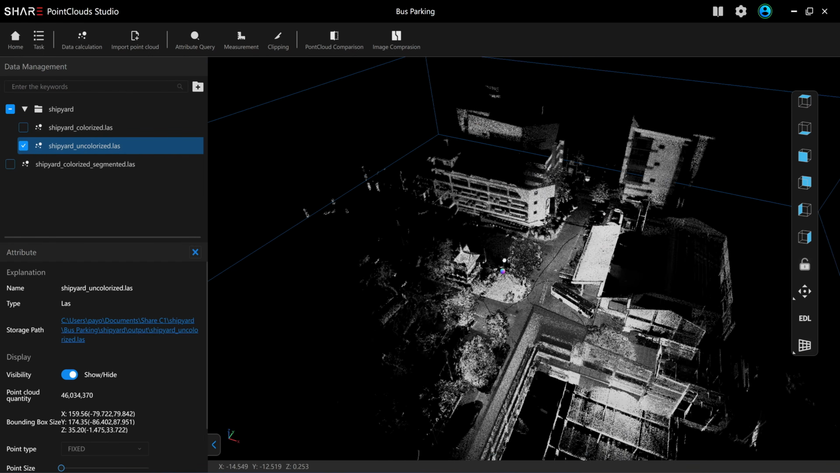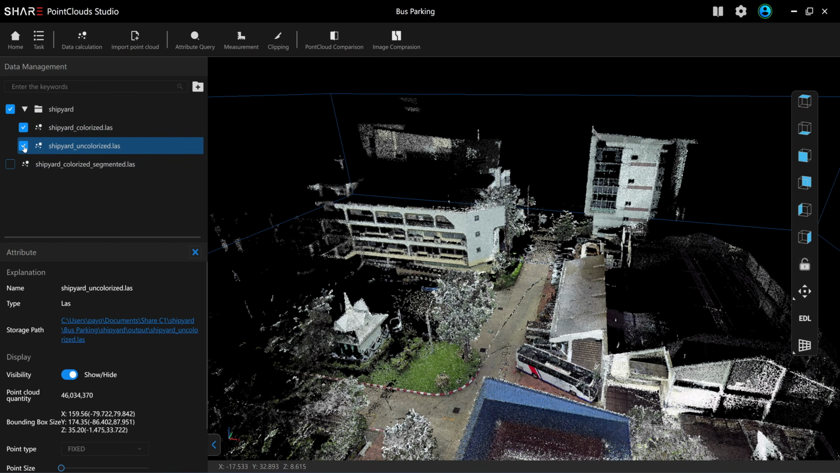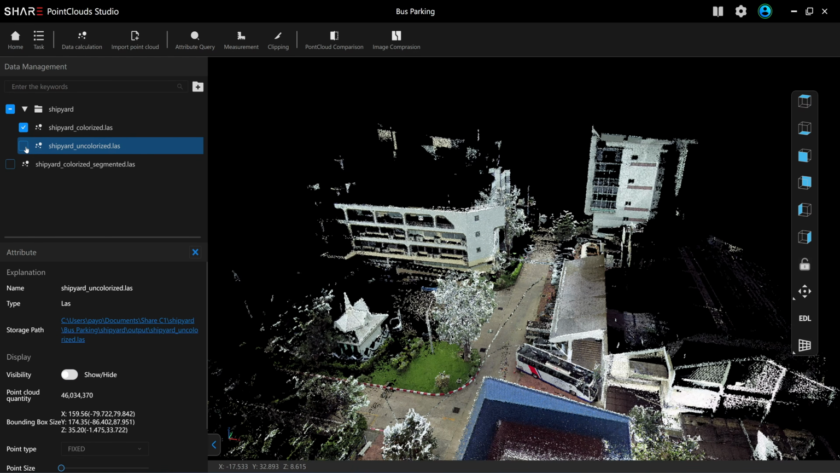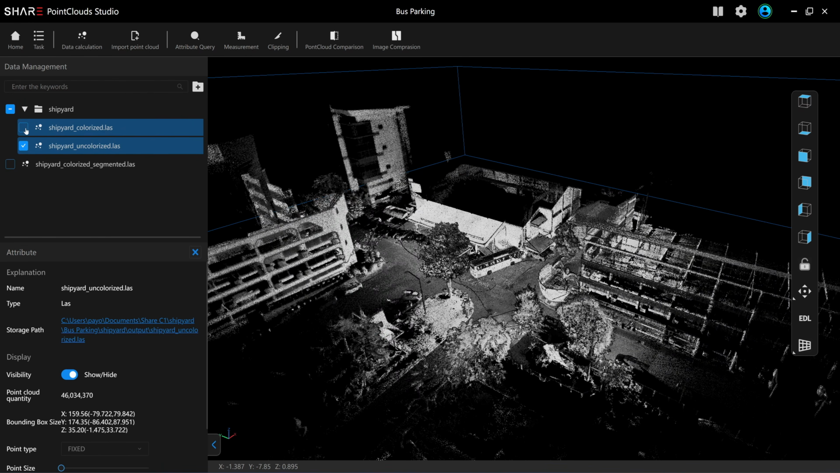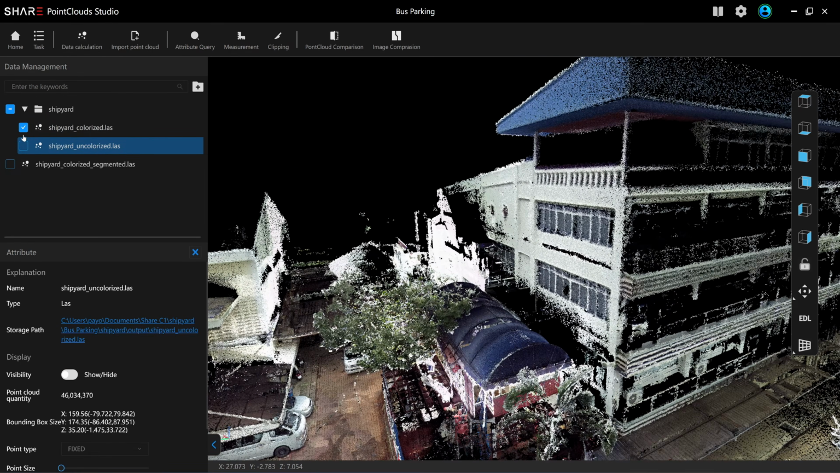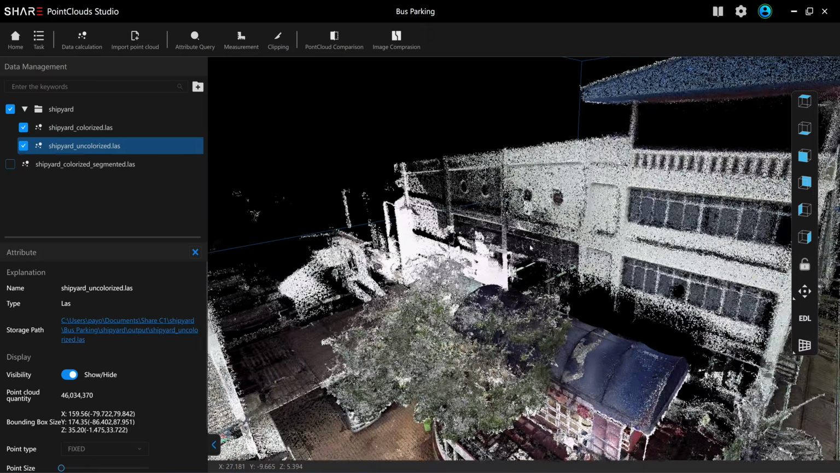If I turn both on, color and non-color, and then turn off the non-color, you see that some part of the building that is very far away will be missing. This is non-color, this is the color version. So the non-color will give longer range than the color version. And if you look here, this part of the wall is missing in the color version, and if I turn the non-color version on, it just appears out of nowhere.